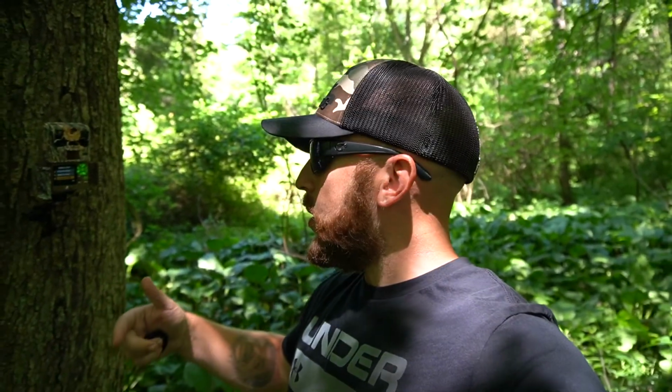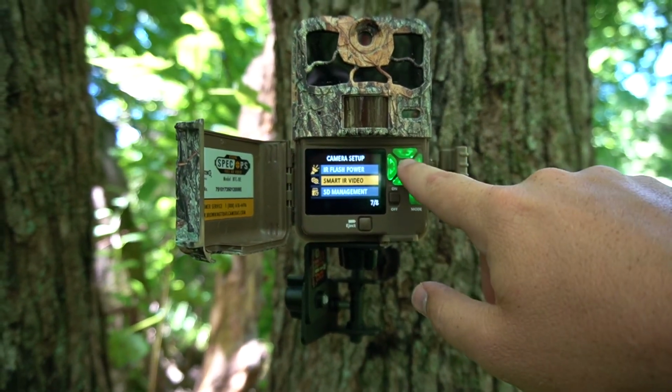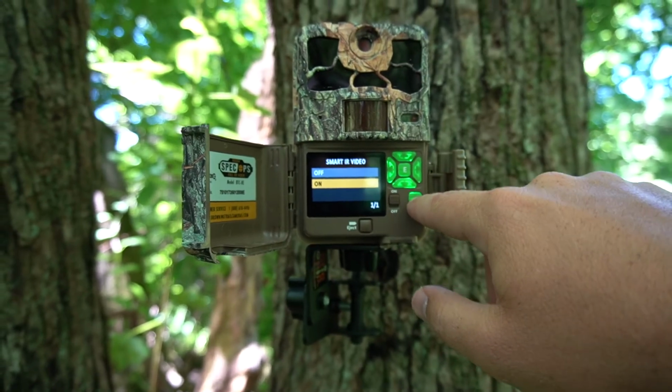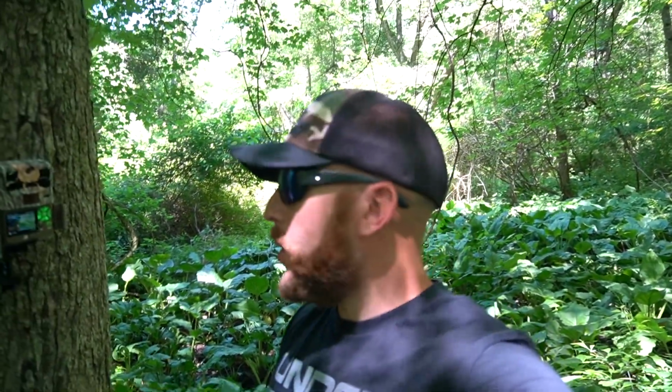And what that's gonna do guys is, if this SD card gets filled up because I have that smart infrared video on, it's gonna erase the oldest and keep the newest, so we'll have the newest up-to-date footage, okay? Okay guys, SD management is on. Smart infrared video is on. And that's good to do when you're running video in case you fill that card up real quick.